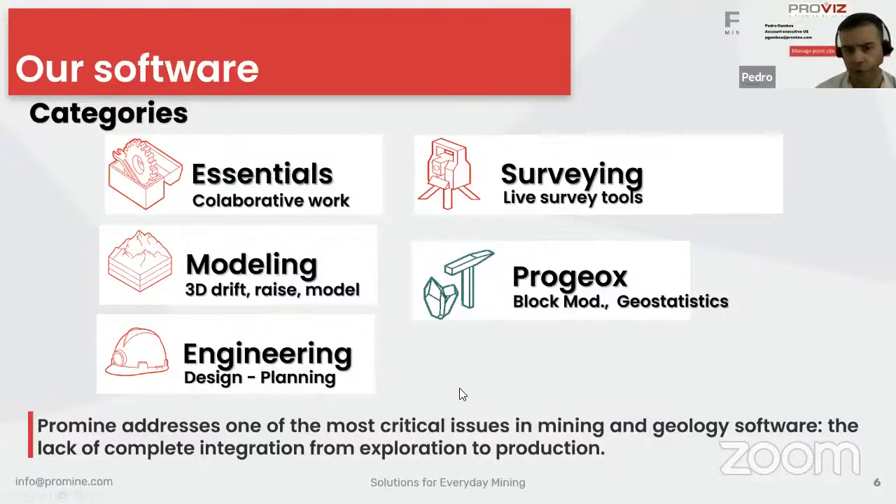So we try to address one of the most critical issues in mining and geology software, that's the lack of complete integration from exploration to production. We pride ourselves on accomplishing this in a very perfect and harmonious way.